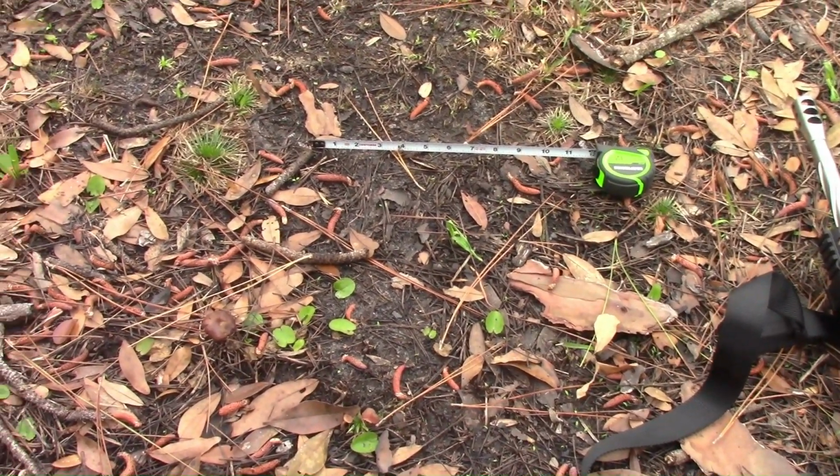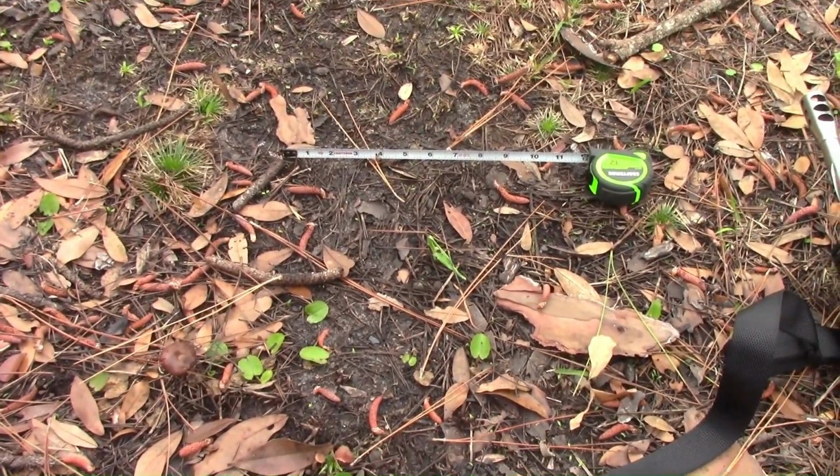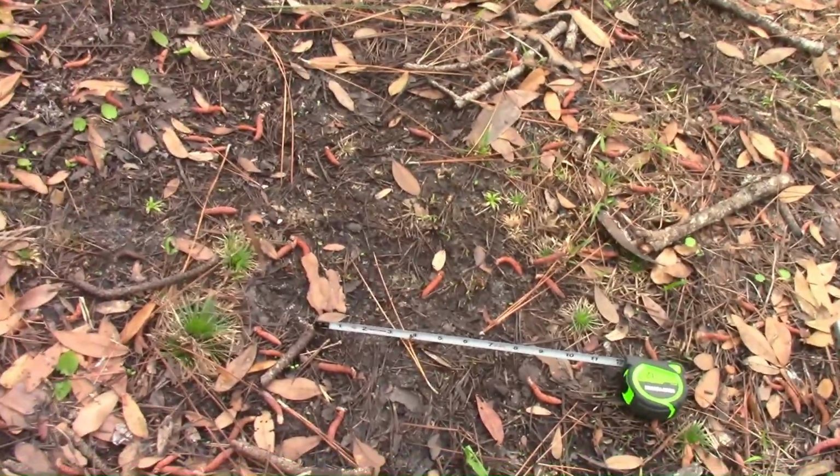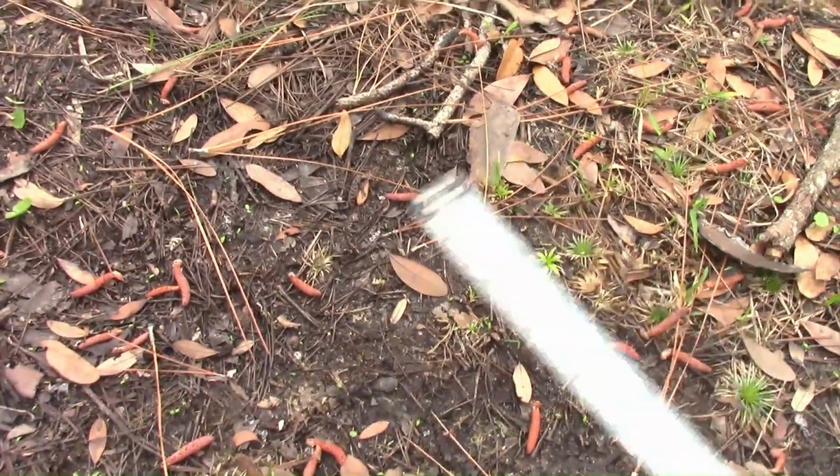This is not very far from that footprint I found. And then here's another one. So let me get this.